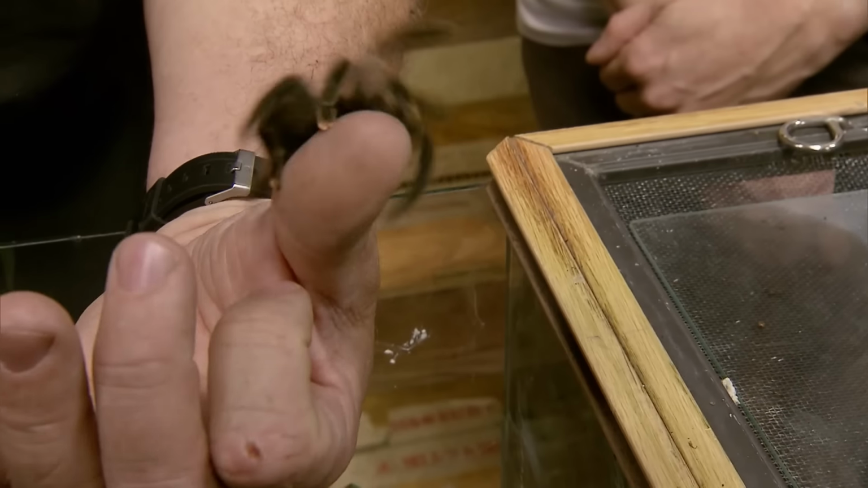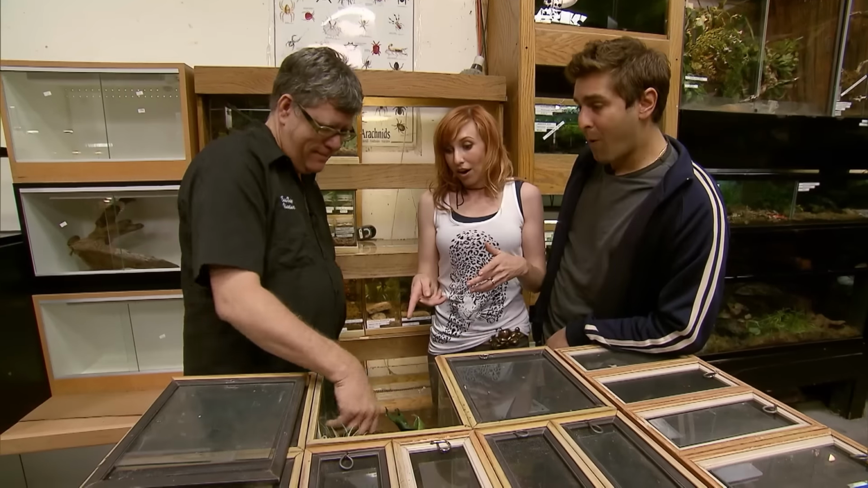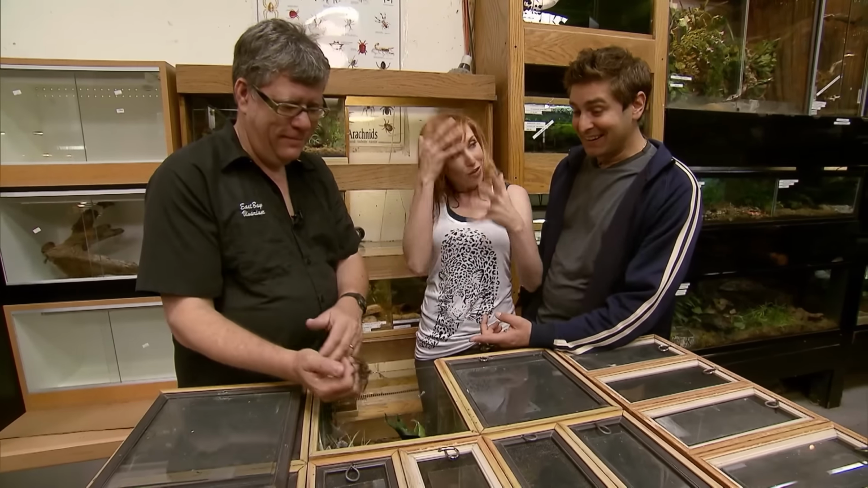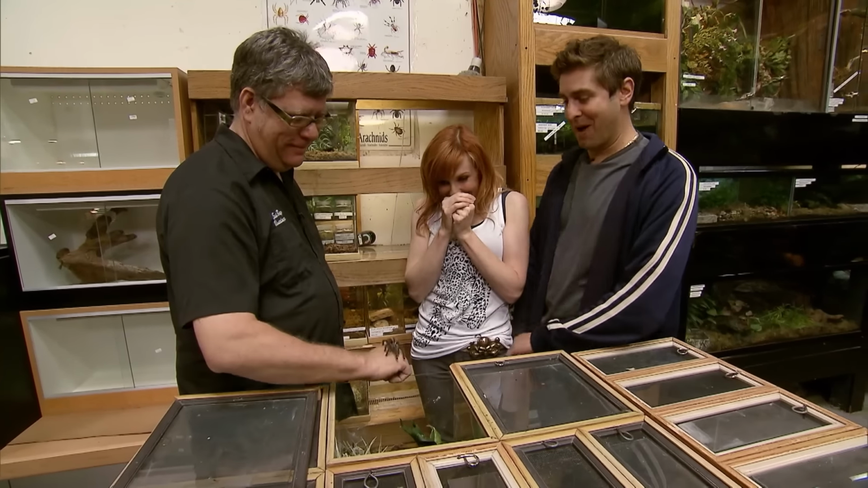Man, they look hungry. Okay, so I'm thinking furry spiders all over Grant's head. Whoa! Jumping. These things are gonna be active, perfect. How many of these do you have? 25. I think that's perfect. This is gonna freak him out for sure.